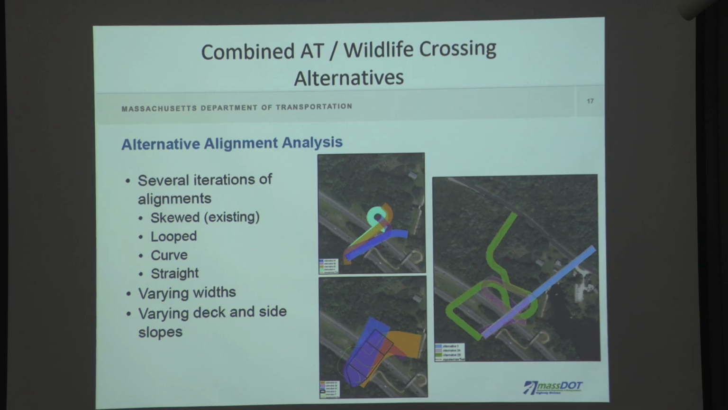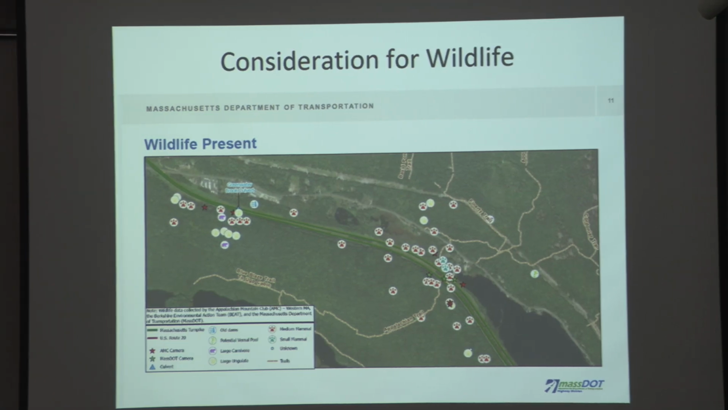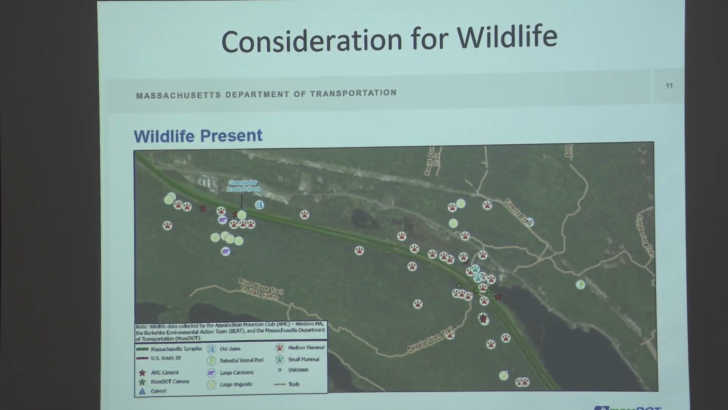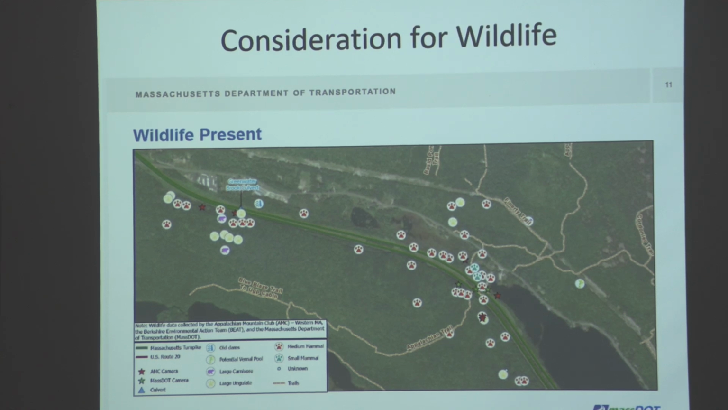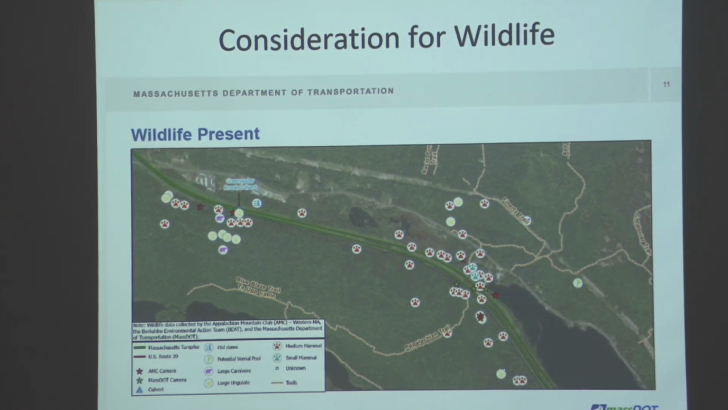But before they could get to this point, like I said, we did this study to help them figure out where's the wildlife, where are they trying to cross now, are they using the current bridges, and so on. And this is kind of a picture of where we found some evidence of wildlife in the area or crossing.